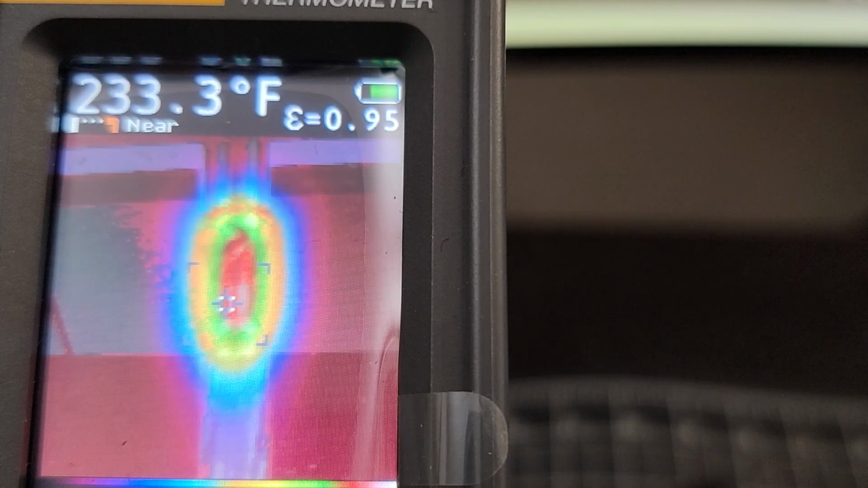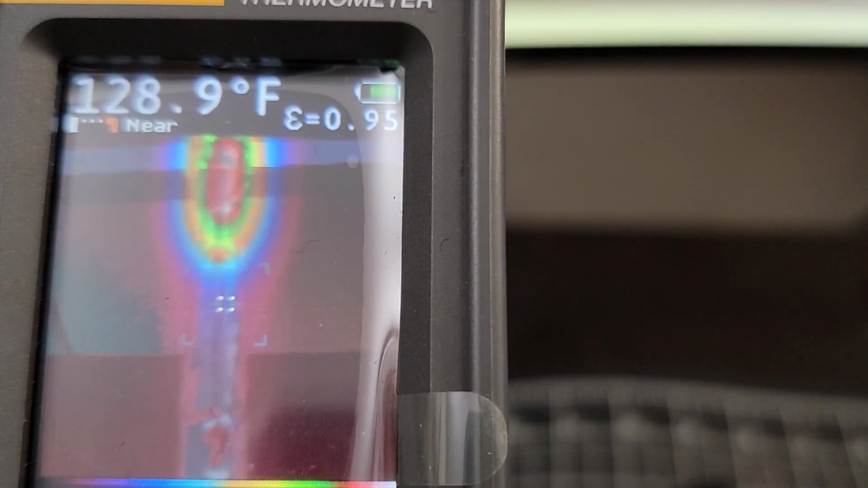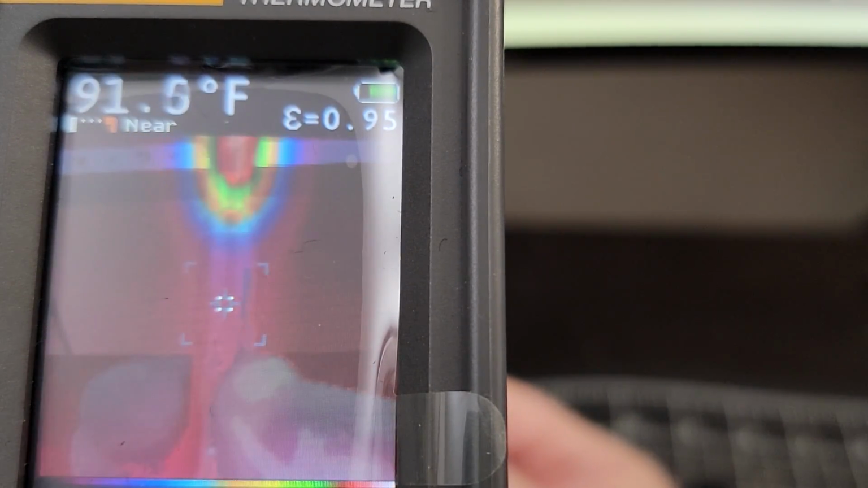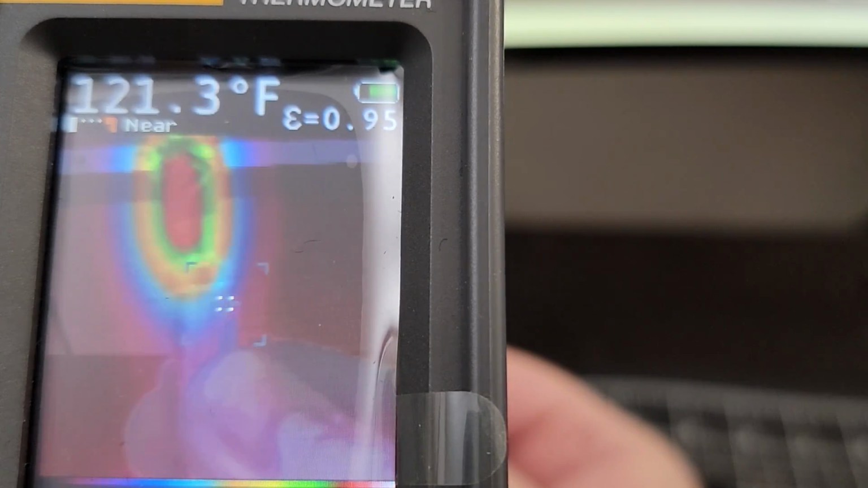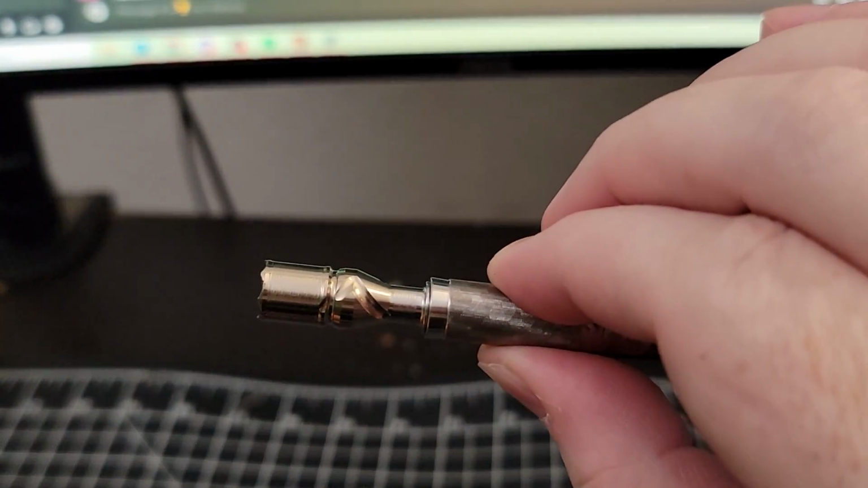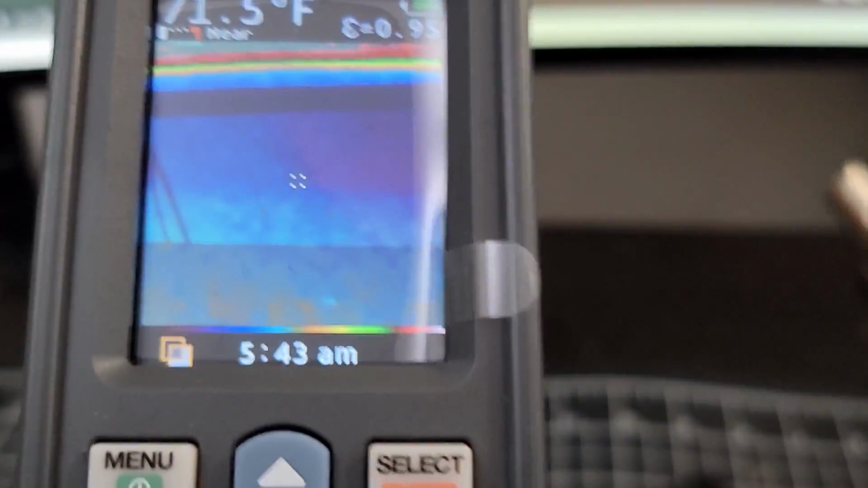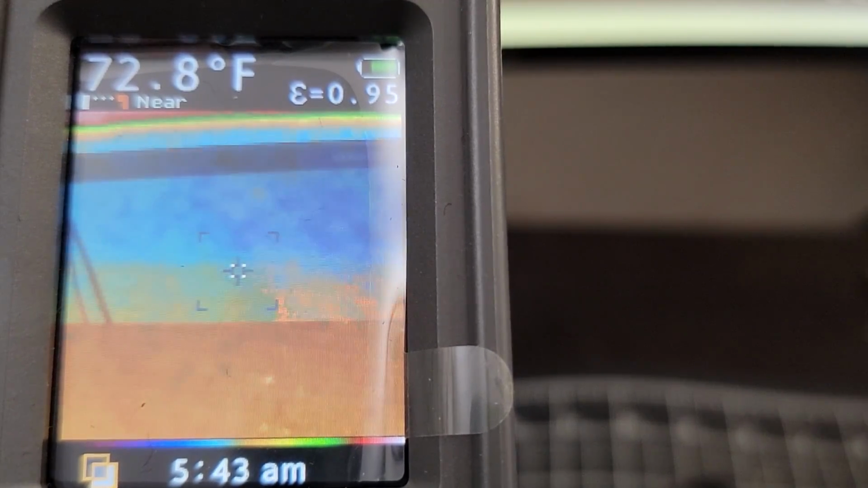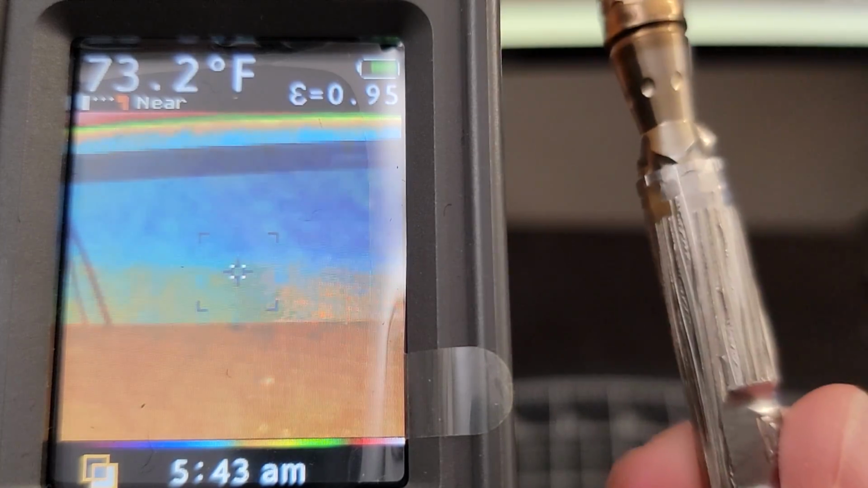The tip is up there, 234, looks like the highest temperature read, and then going down into the stem, 188 degrees Fahrenheit. It's not very warm. Like, as I creep my fingers up towards the tip, there's not a lot of heat. So right there is where I'm choked up to and holding it. And it's barely warm. It's kind of remarkably cool, but again, without traditional use, it's not exactly an apples to apples comparison. A real world test is needed.